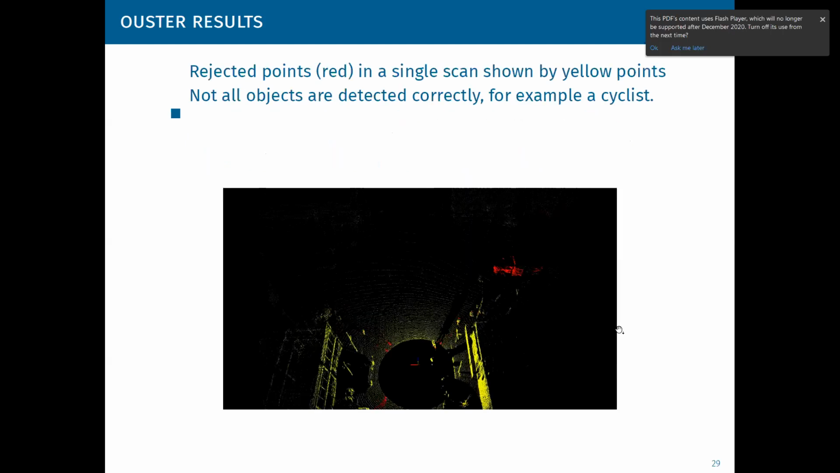We can select those points that belong to moving objects. They are the red points in this point-based map of the LOAM system. This is a single scan as seen by the sensor after our mask or filter.